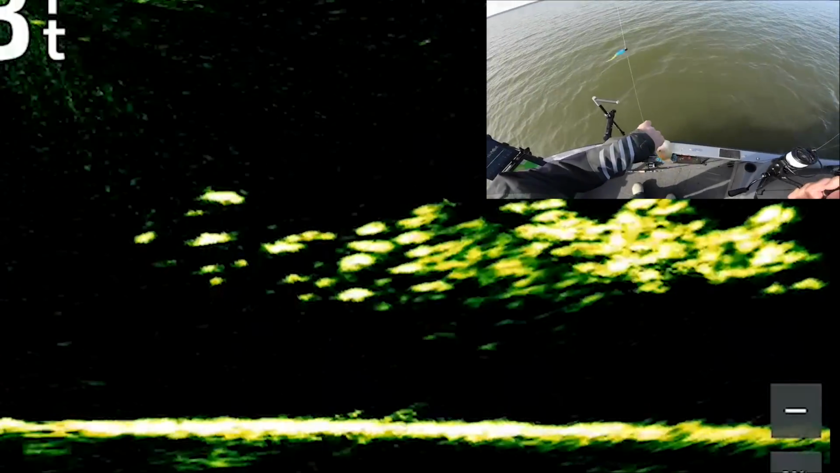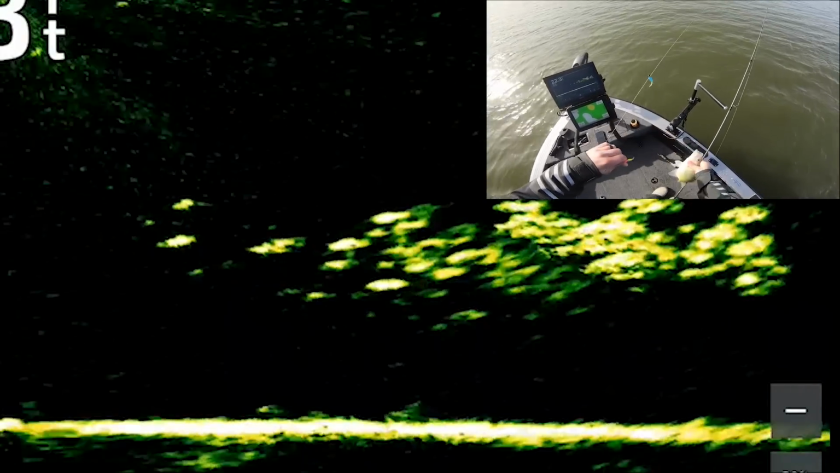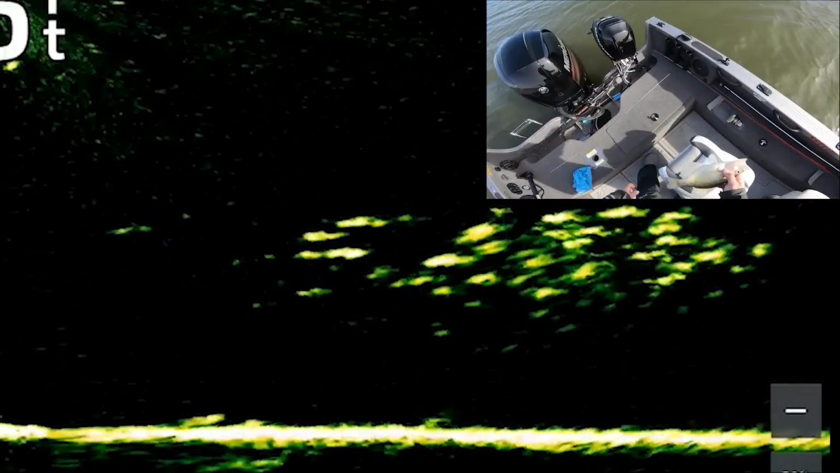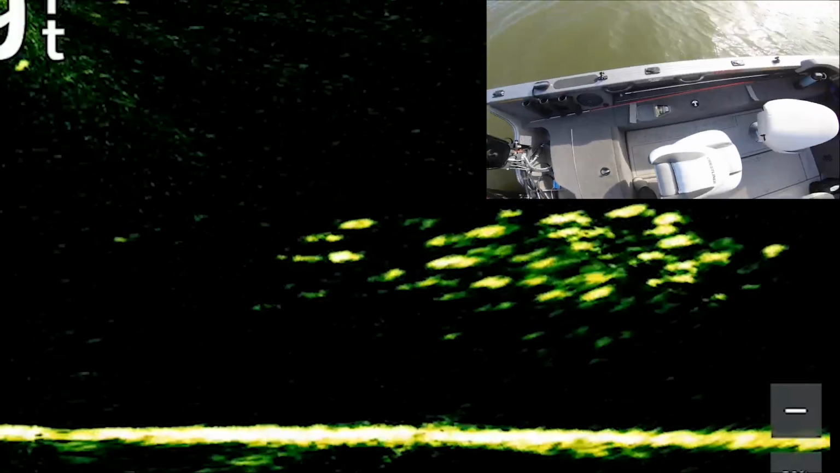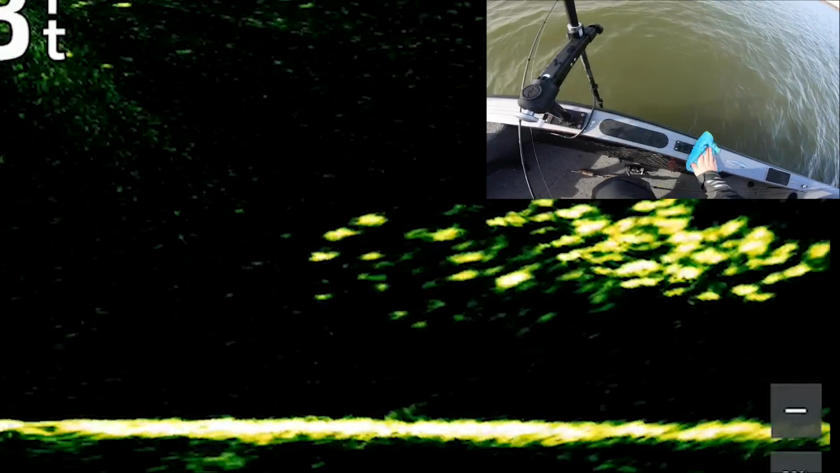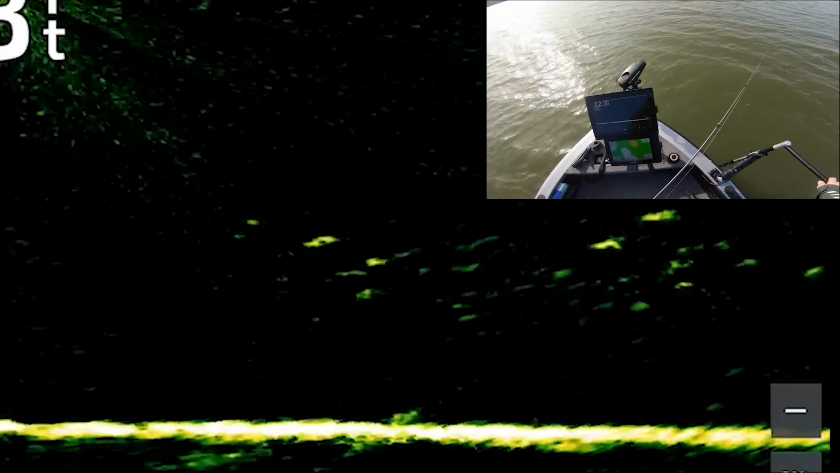Got him. Tried to shake him off actually because he looked smaller. He's not. Oh, that's funny. That is funny stuff. About halfway or a little over halfway to our limit here, boys and girls. And then I'm gonna go pick up my buddy. We're gonna fish for fun, but they are on fuego today.